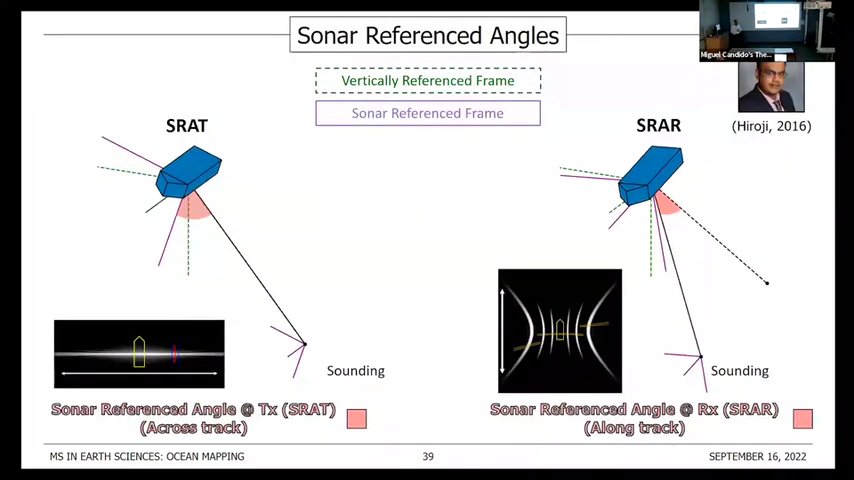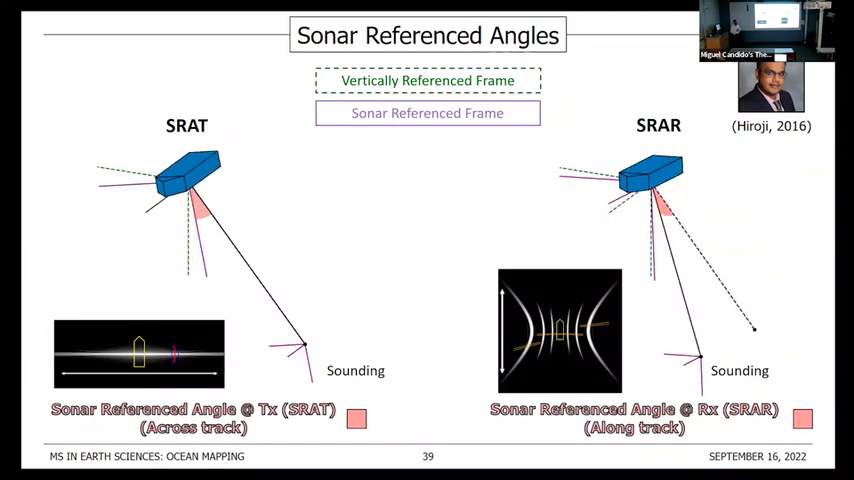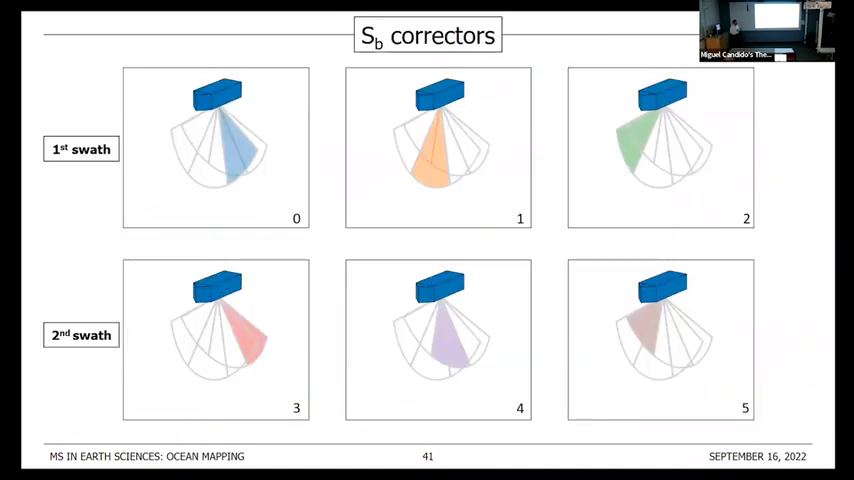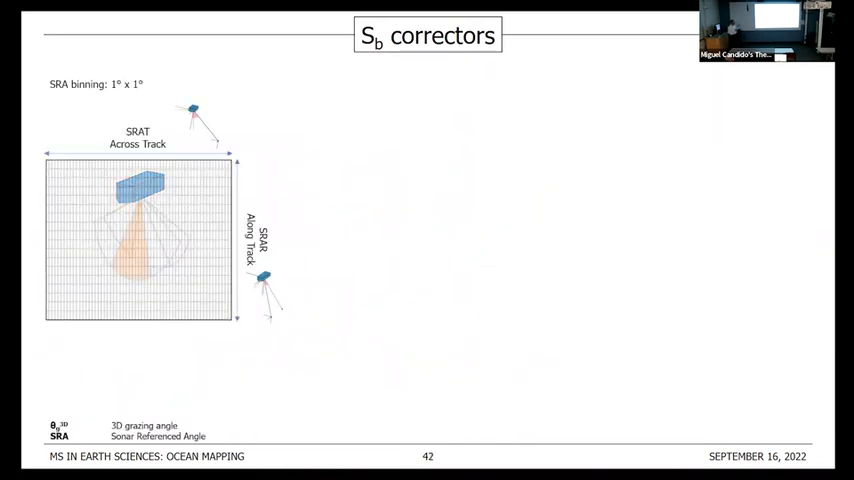And this was first implemented by Hiroshi in 2016, and I'm building upon his work as well by implementing this geometry. Finally, let's see how we derive the actual backscatter correctors. So first, I separate all the data by sector, and we can look into a specific sector and subdivide it by sonar referenced angle beams.